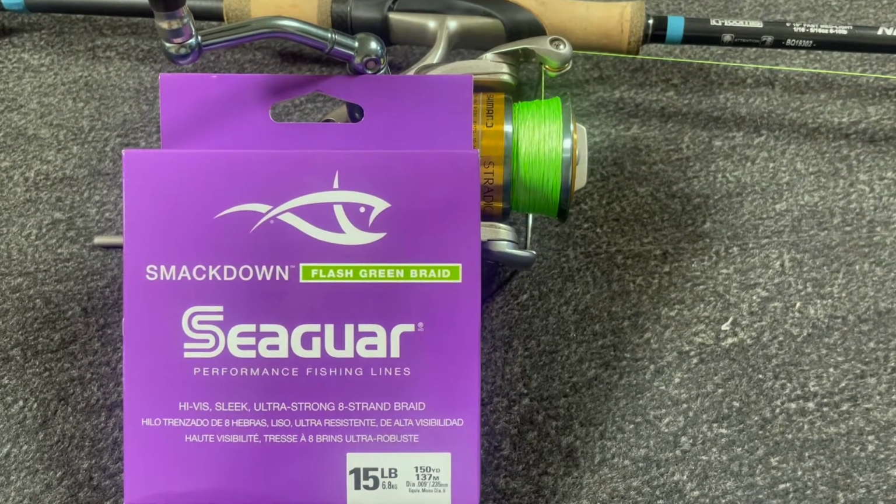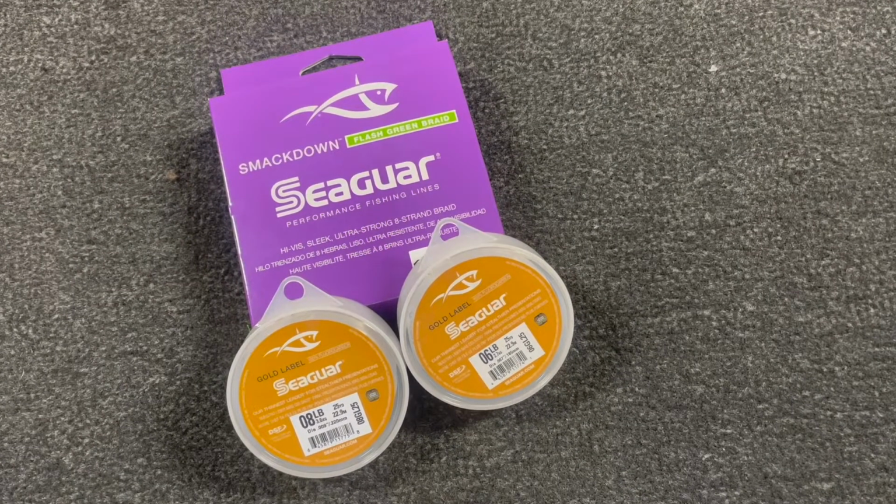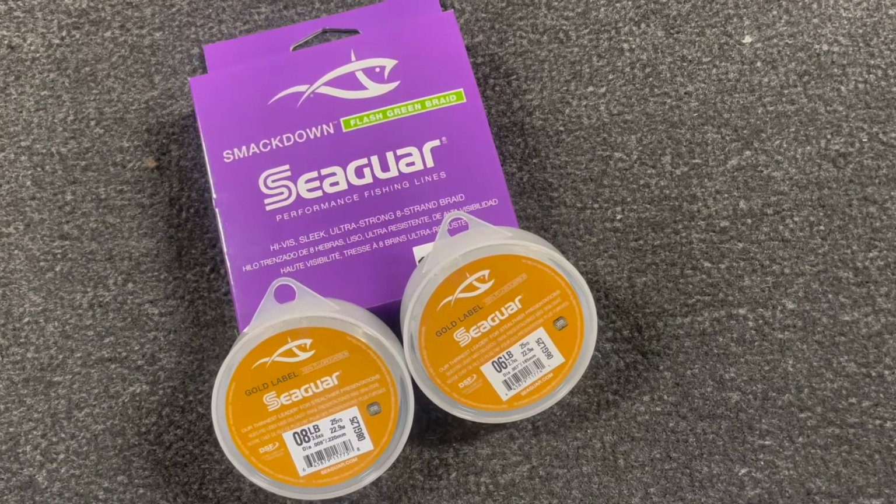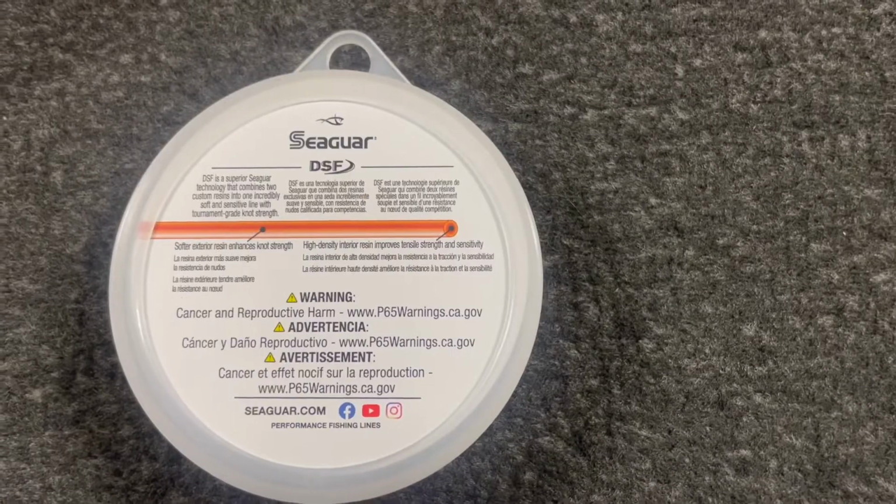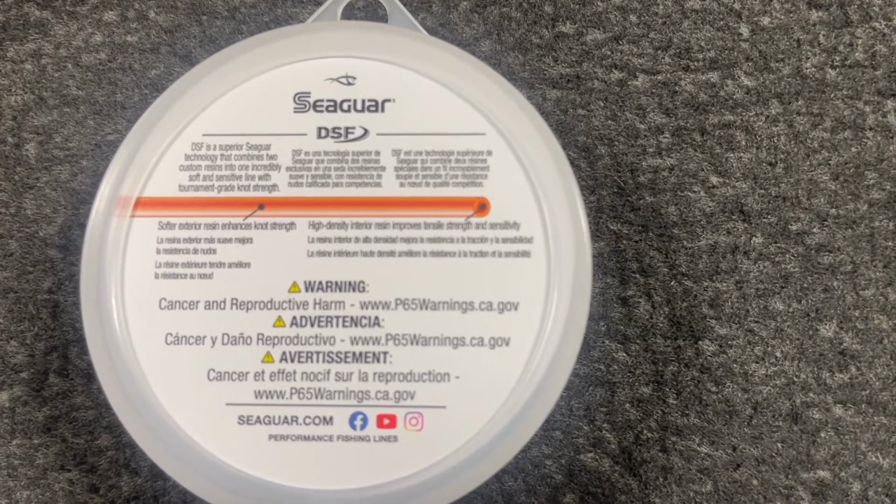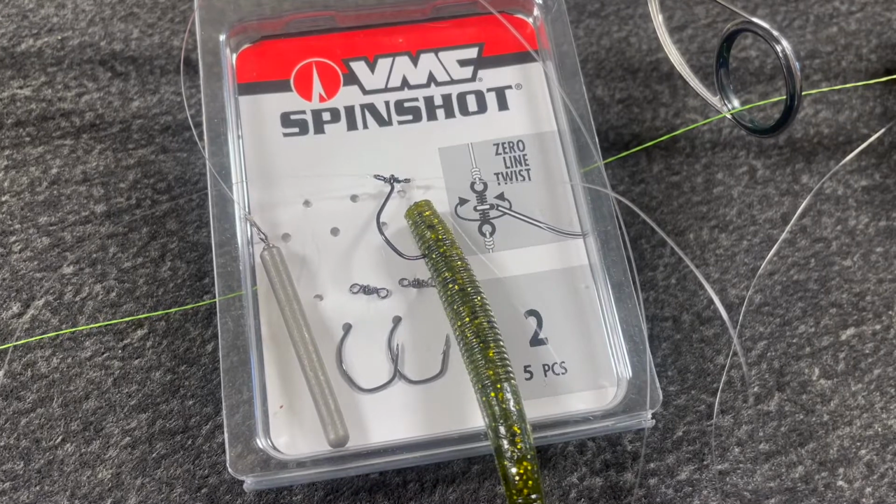That Smackdown's a really nice 8-count braid. It's very quiet coming through the rod guides, and it's a really soft, easy handling braid. To that, I'm going to tie a 6 or 8 pound Seaguar Gold Label. That's a really neat fluorocarbon designed specifically for leader material. It's really thin, and it's designed for these stealthier presentations. But man, it has great knot strength, obviously very low visibility. That's a great setup.